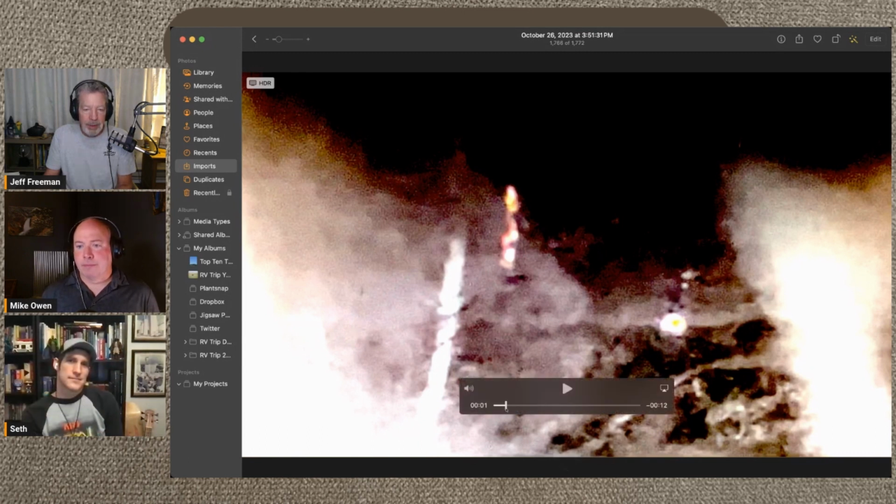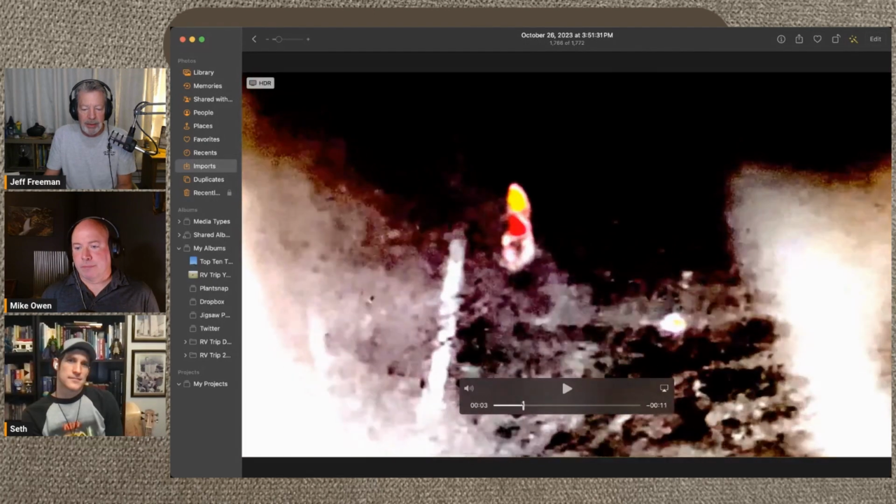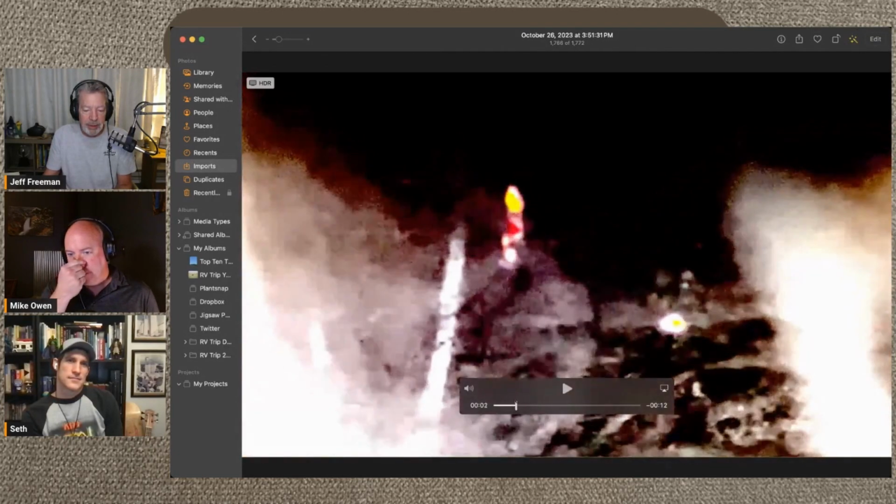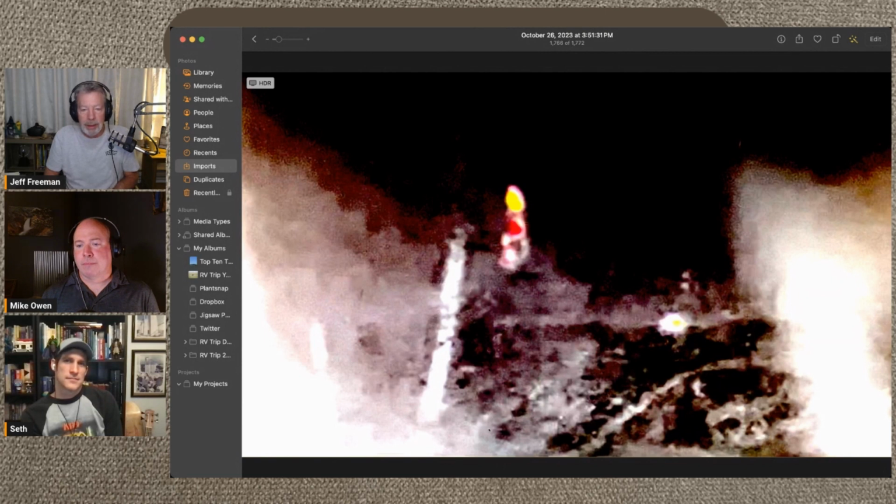And then finally it starts to move out from behind the tree. And then that's when the beaver takes off. And then moments later, the thermal signature is gone, just simply gone. Looks like Winnie the Pooh.